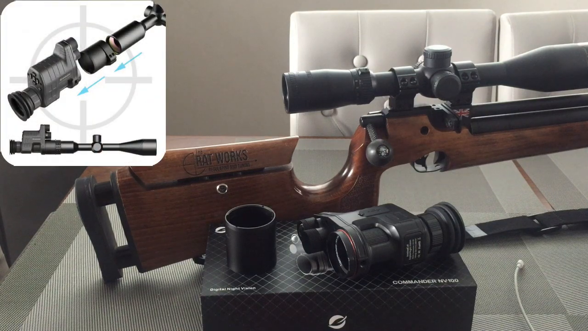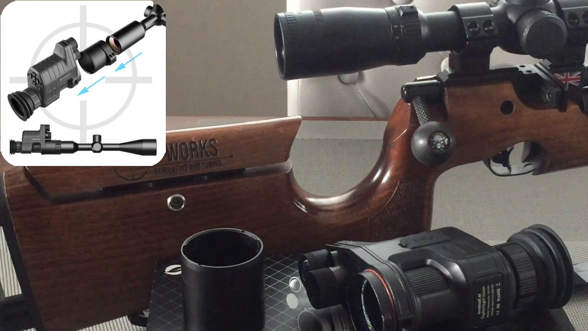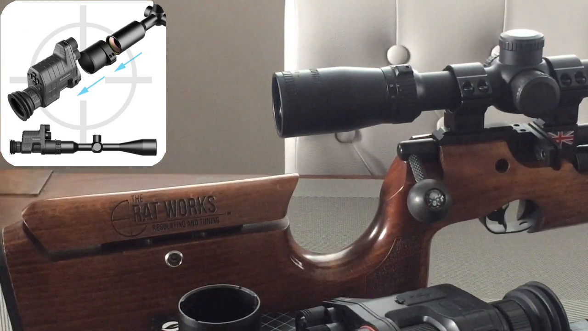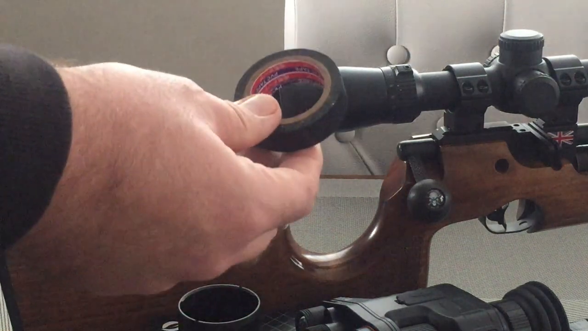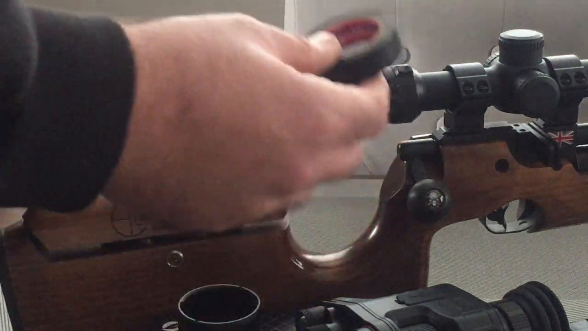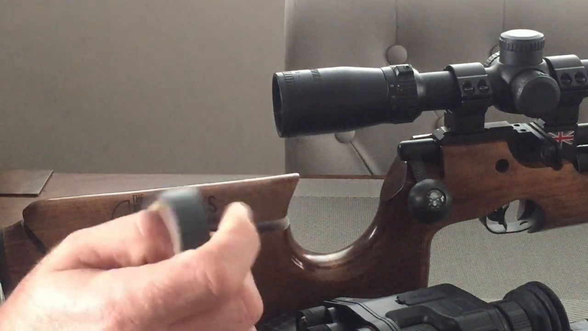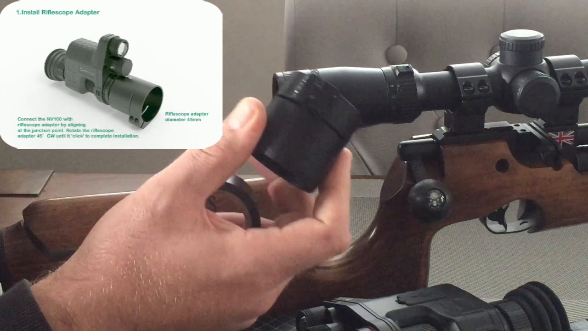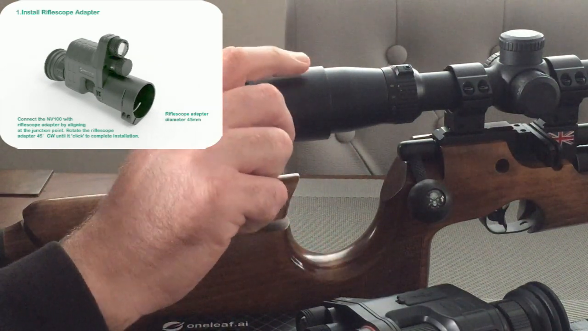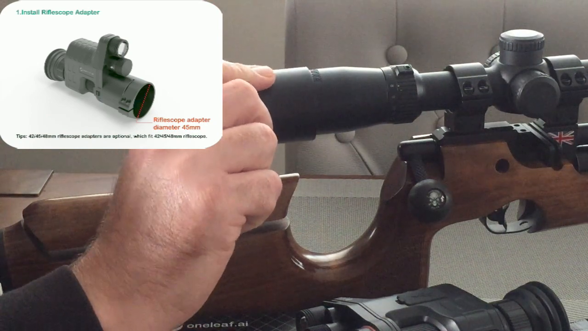Okay then, fitting the unit to the scope. So let's zoom in on there. And I told you we'd come back to the electric tape. Now this is what's provided to fit the unit to your scope. So you've chosen either the 42, the 45 or the 48, which best fits your scope.